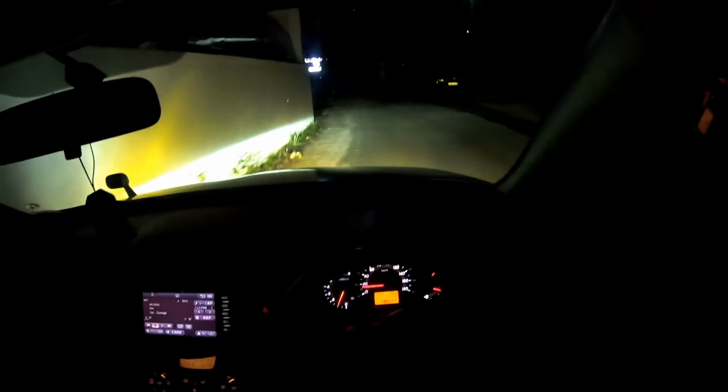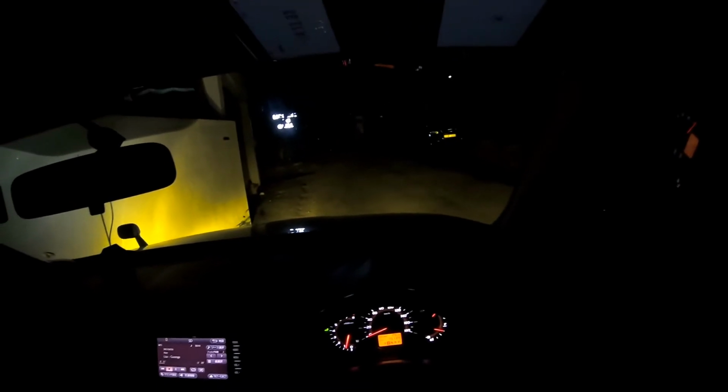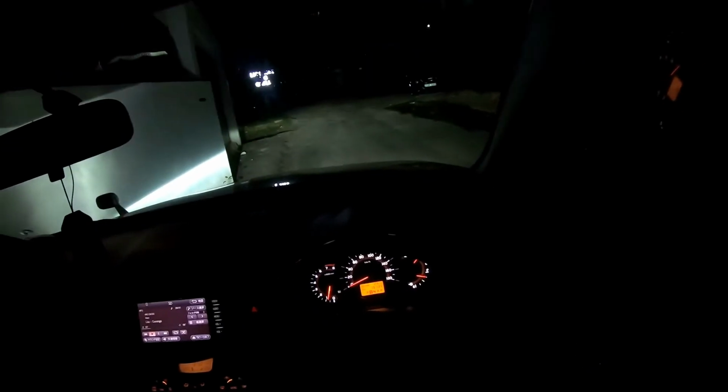The fog lamps are amazing though. I'm gonna pull over here and then test it out again. Oh yeah, the fog lamps are amazing. You can live with this. There's no problem with it. I mean, the high beams, you can live with it. I should have gone for something like 35 watt LEDs, but it's okay though. It's really okay.